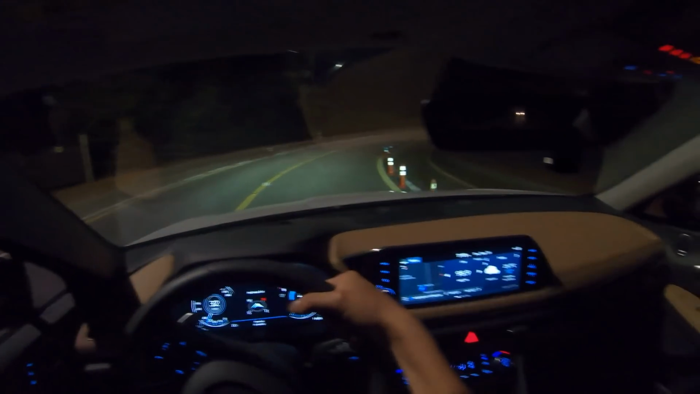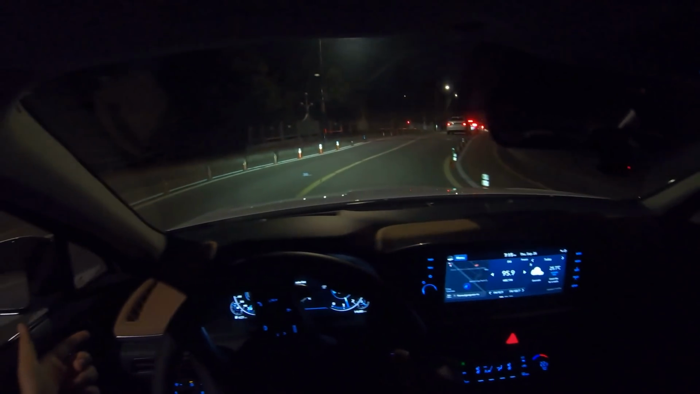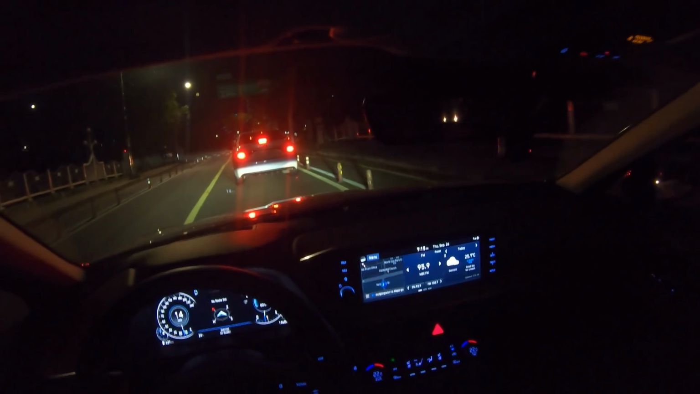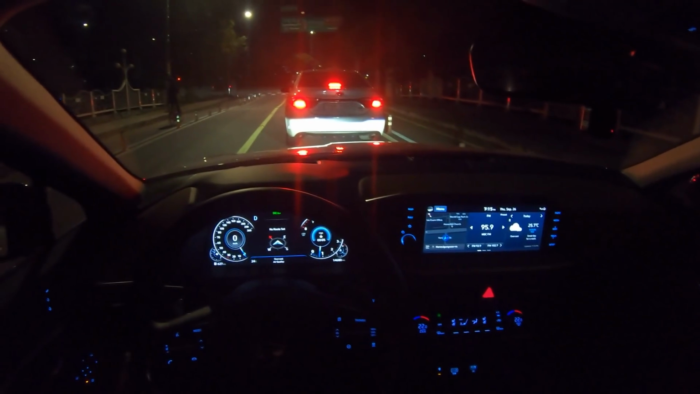As you can see, the visibility is quite alright. It's got big windows all around. I wish the side mirrors were a little bit bigger, but that would also affect efficiency and the noise level. So it's pretty good for a sedan.